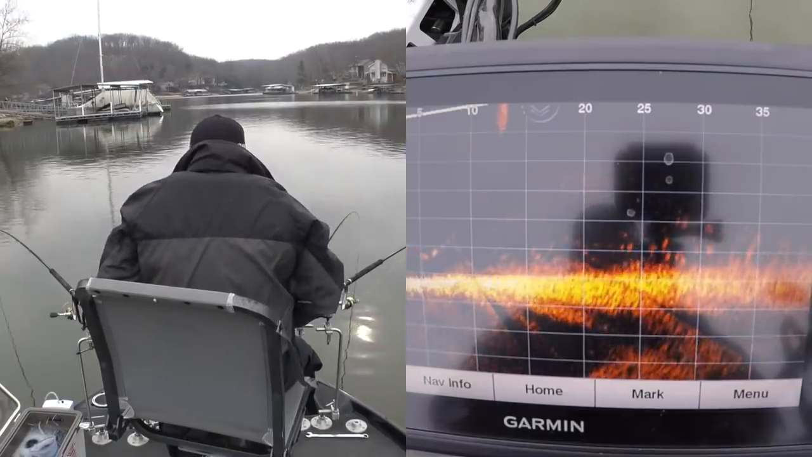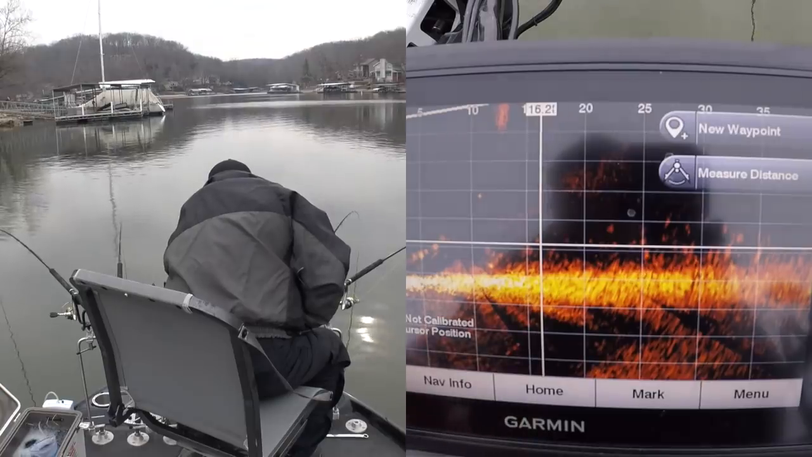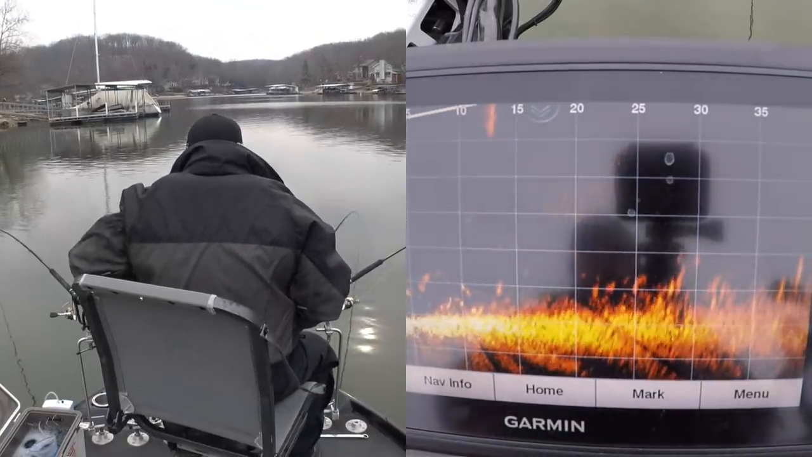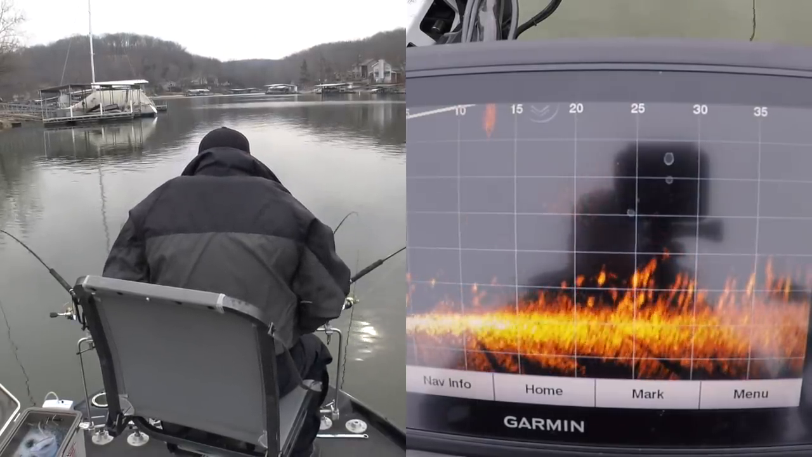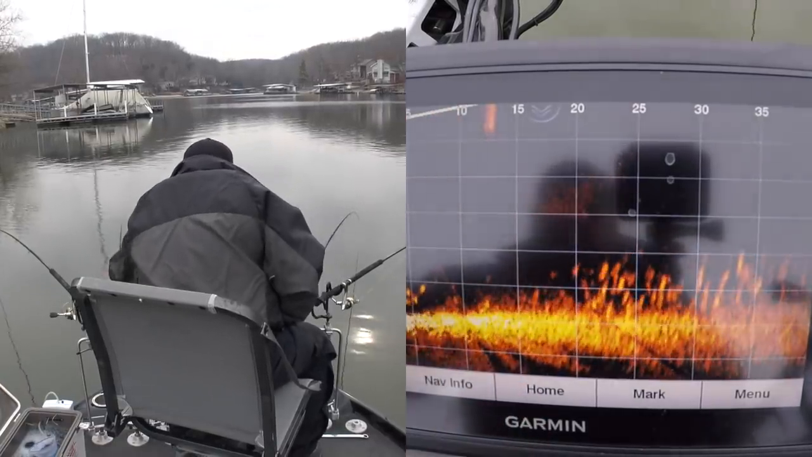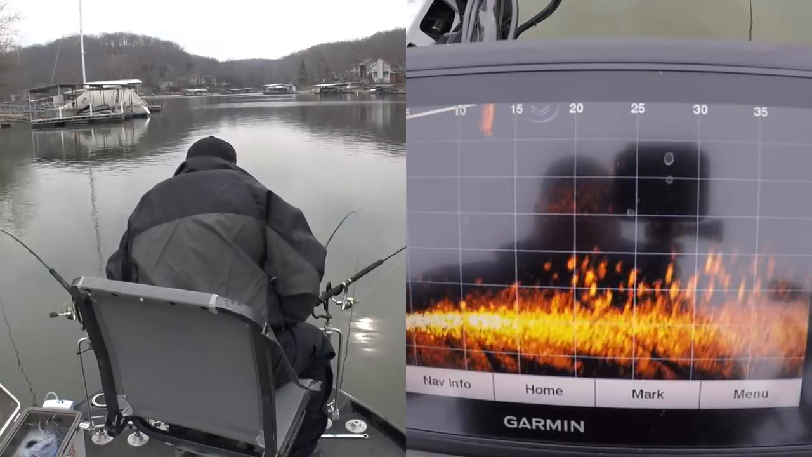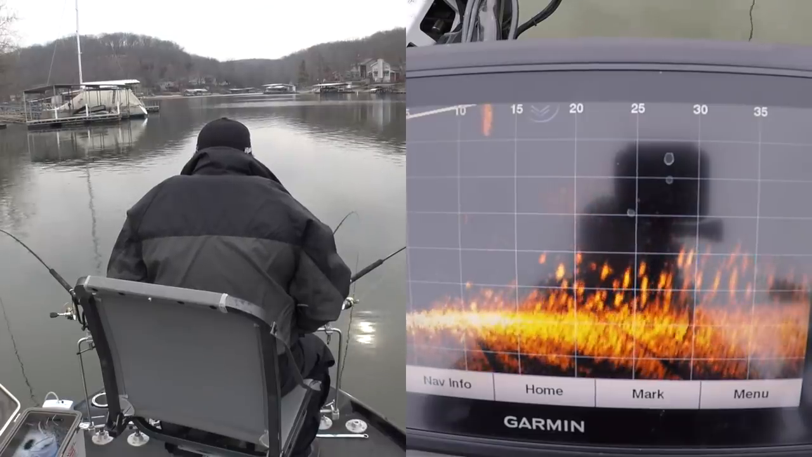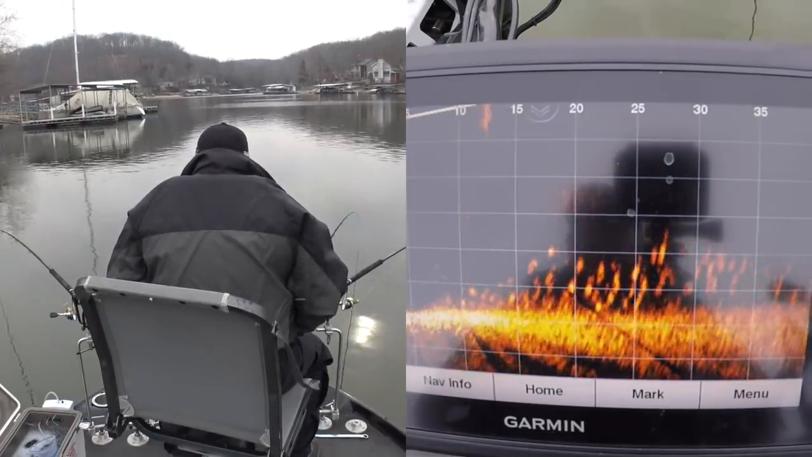Look at those fish down there on the bottom. These are fish. Coming up on them. Now, consider my baits are right in here. Coming right up on them.